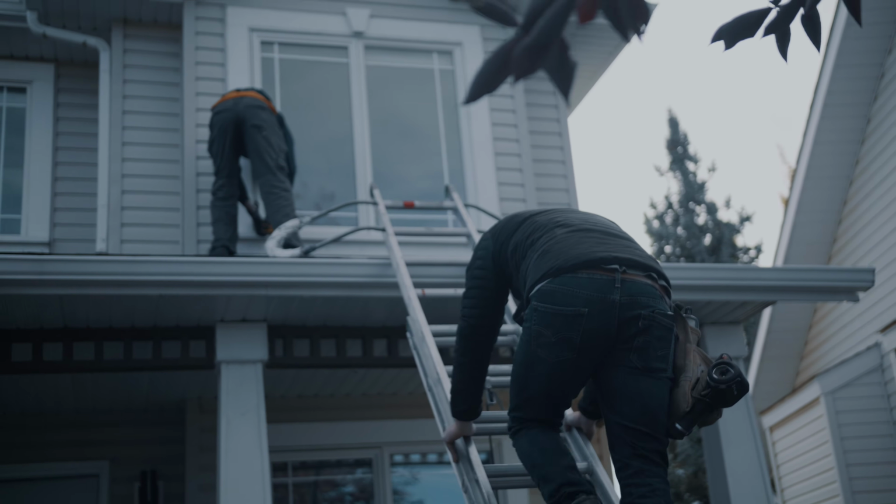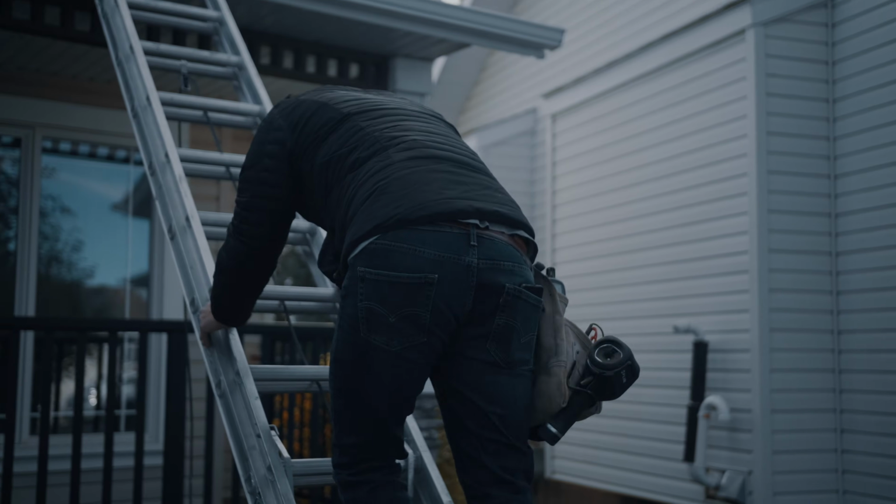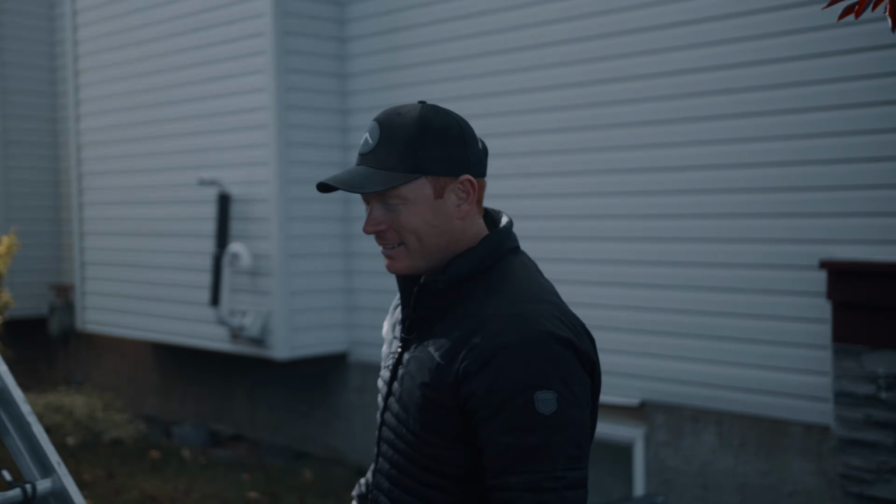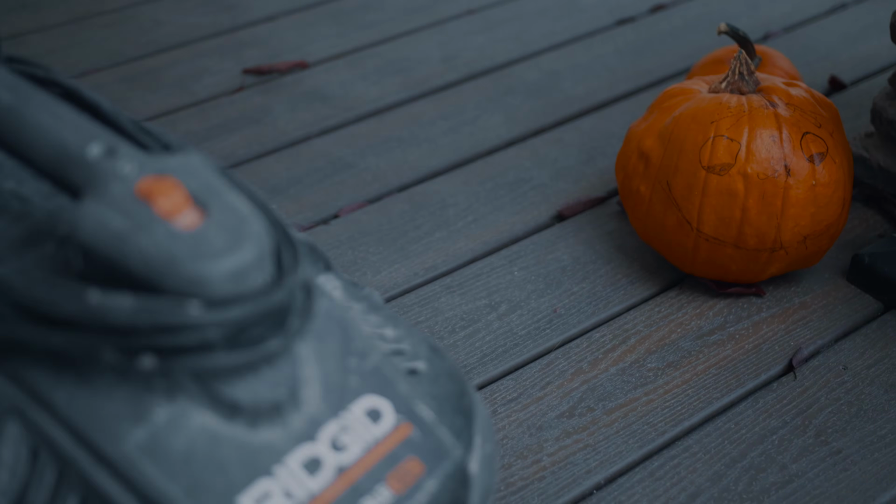You can do it. Nah? The ladder's too... He's light. I'm worried that it's going to fall on me. Nah, I think this ladder can handle more weight than that.